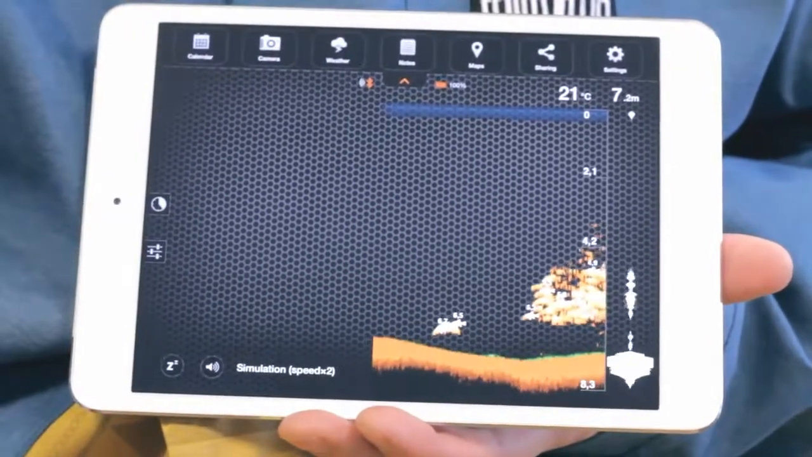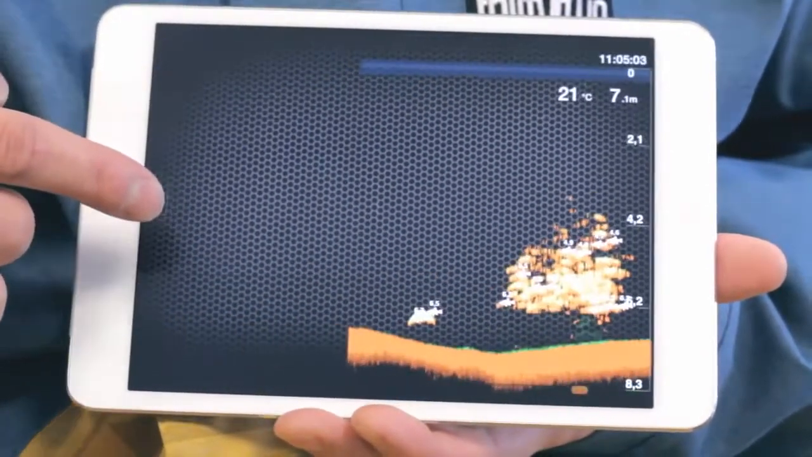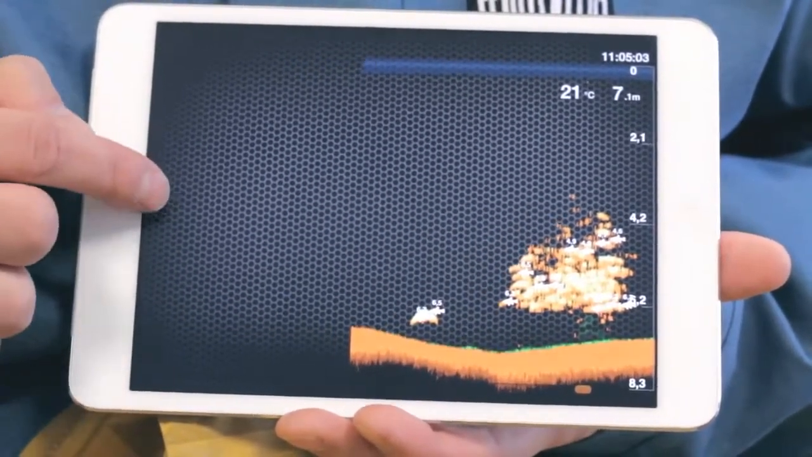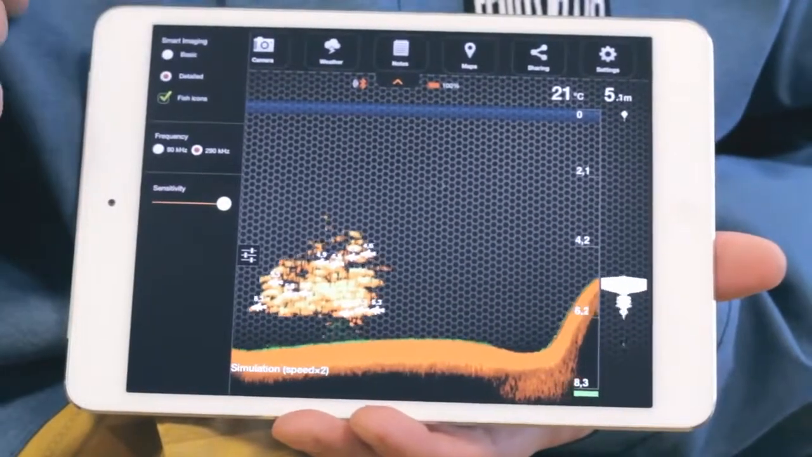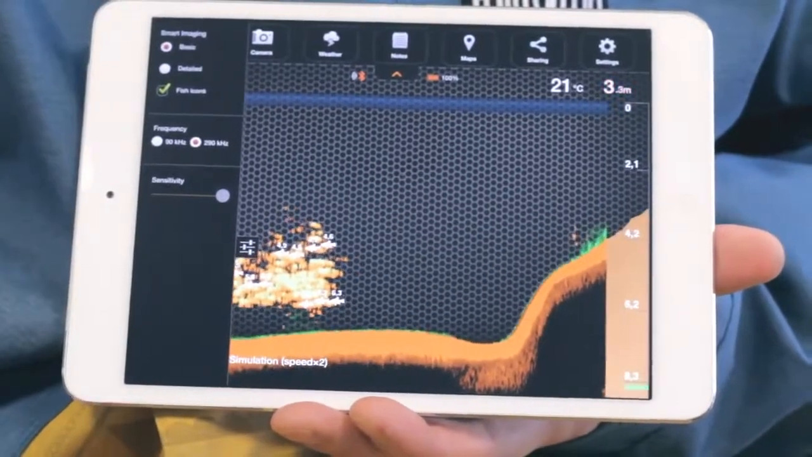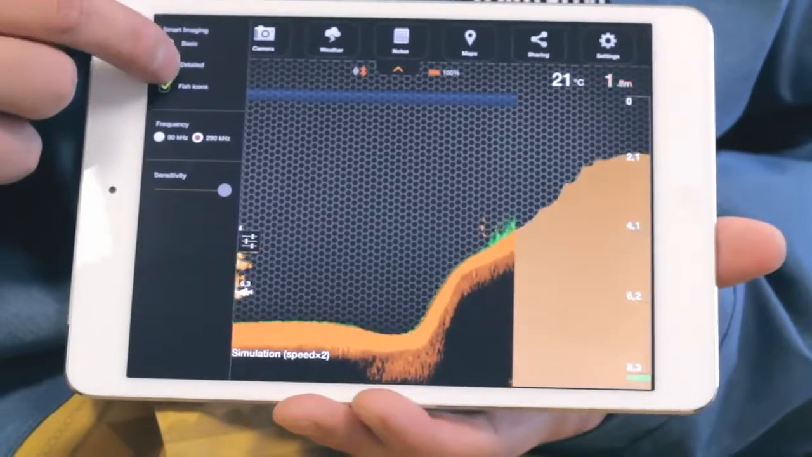On the left-hand side of the screen, you'll see the History tab and some sonar settings. The History feature allows you to see all the data for the last 15 minutes. The settings allow you to choose between 2 types of views. In basic mode, only the depth, bottom contour, and fish ID is shown. Detail mode is for pro anglers, so you can see everything crystal clear.